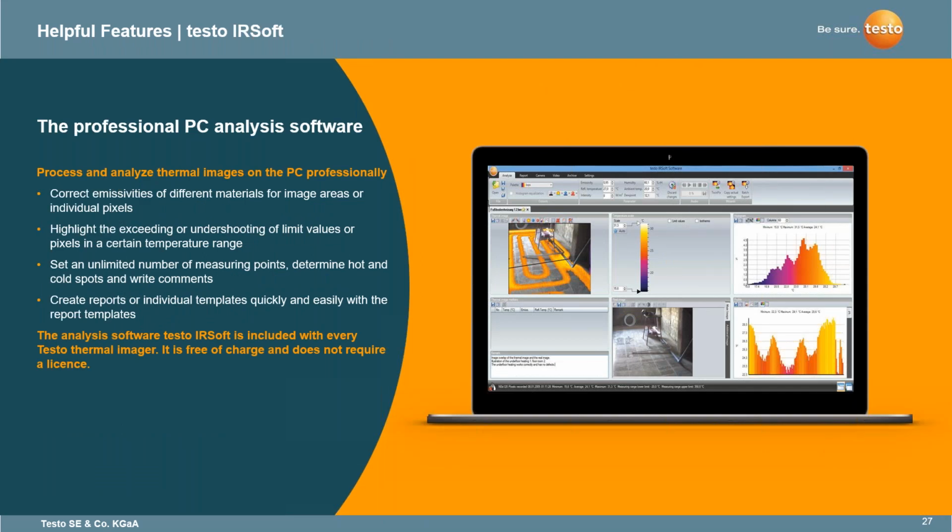So for the Testo IRSoft, this is, I think, one of the big important differentiators from a lot of the other competitors out there. I was at a thermal conference this past January, and a lot of users were coming up and asking what is unique with Testo. And my question to them was, well, what is something you don't like about the current imager you're using?